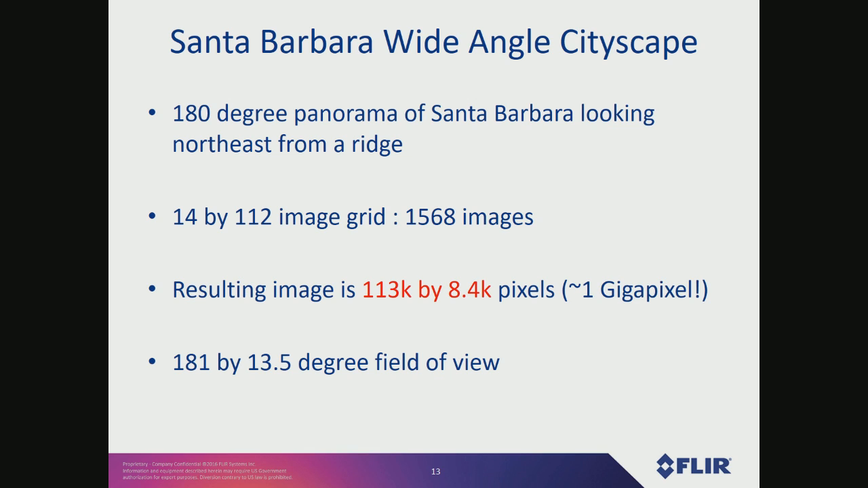This next image is a cityscape, so it's a 180-degree panorama. It ended up being about a gigapixel, and it was shot with 1,568 images that are all tiled together. So when you get up to that many images, it starts to become a long duration collection. So the scene can change during that time.